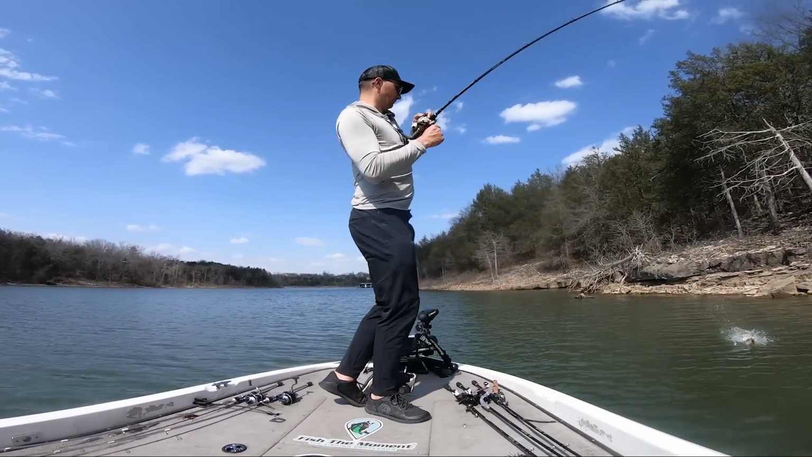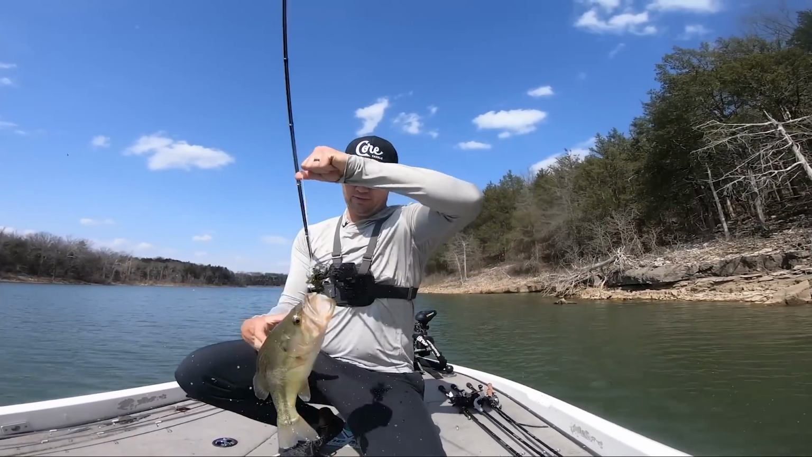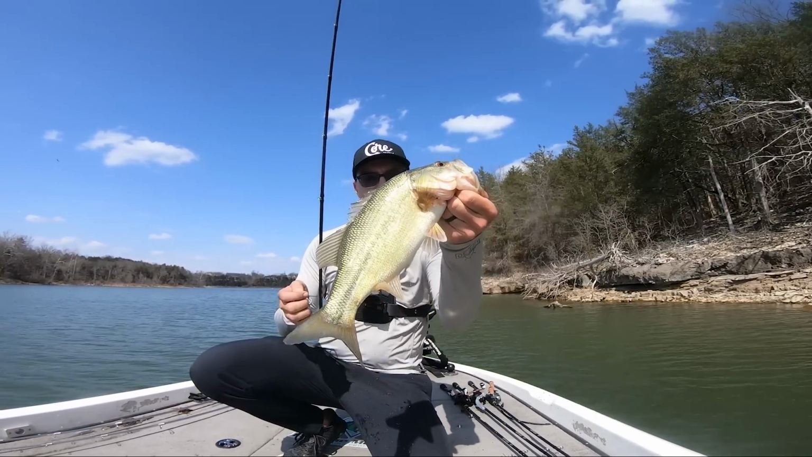Got him. There we go. Another good one on the jig. Barely felt that fish. Nice fish. Actually came back to the stretch where I caught that first largemouth here and got this one right here.